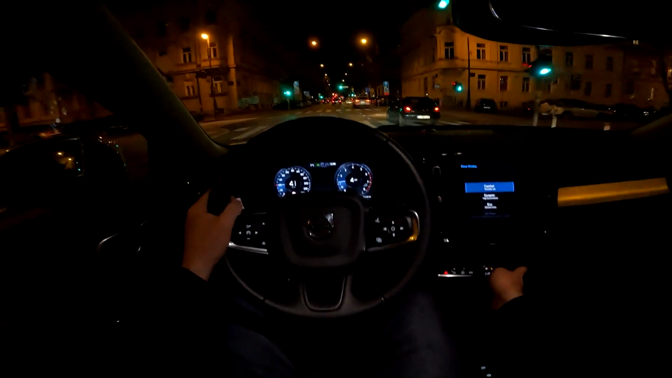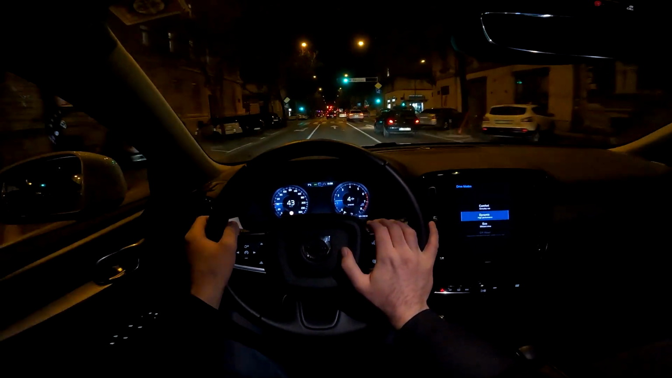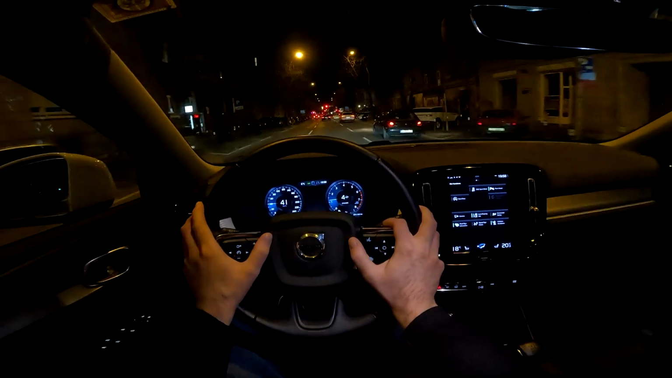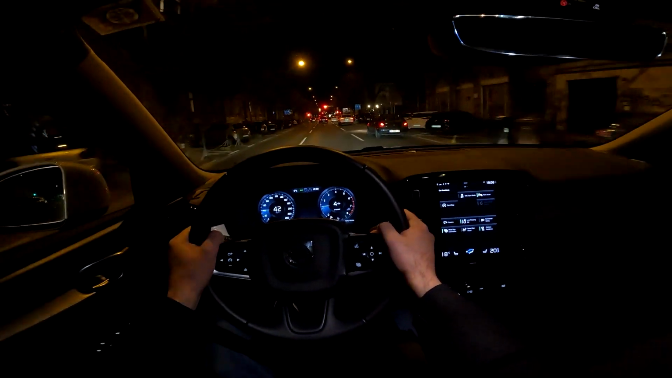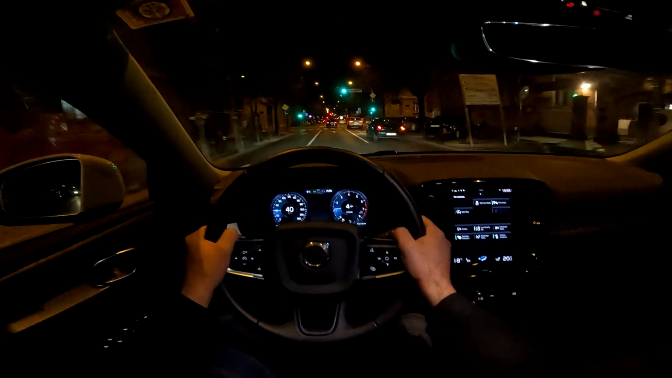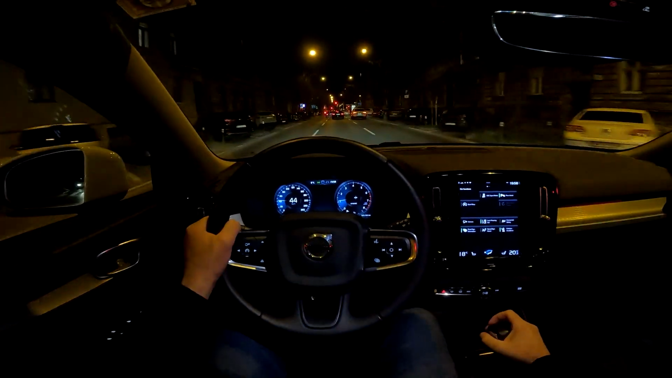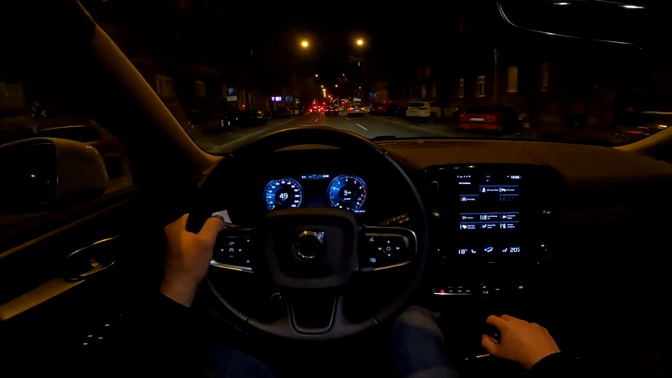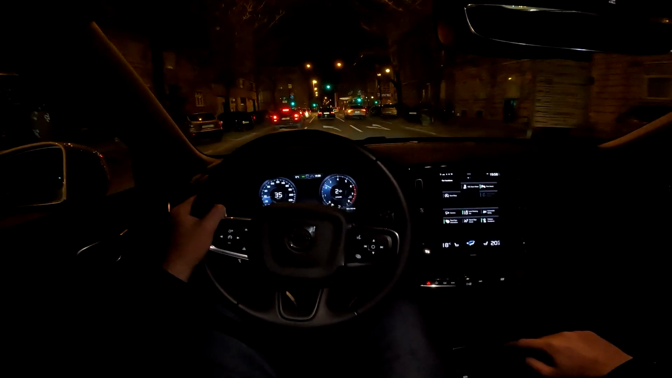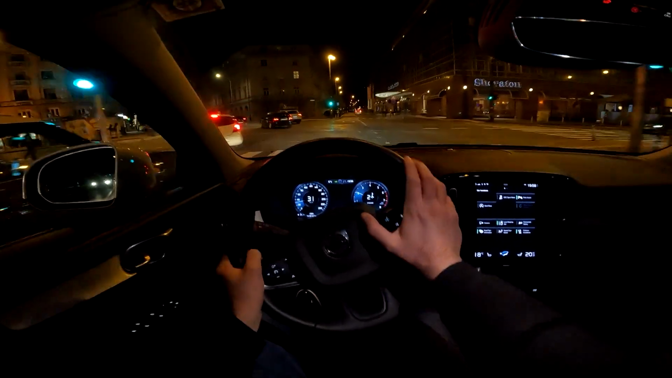And when you put it to dynamic, you have better throttle response. And as I said, if you want more power, then the 163 horsepower seems reasonable, because that one has a 0 to 100 time of 8.6 seconds, which is really nice. And the manual transmission on this one is really good, because it's pretty short and the gears go really smooth actually.